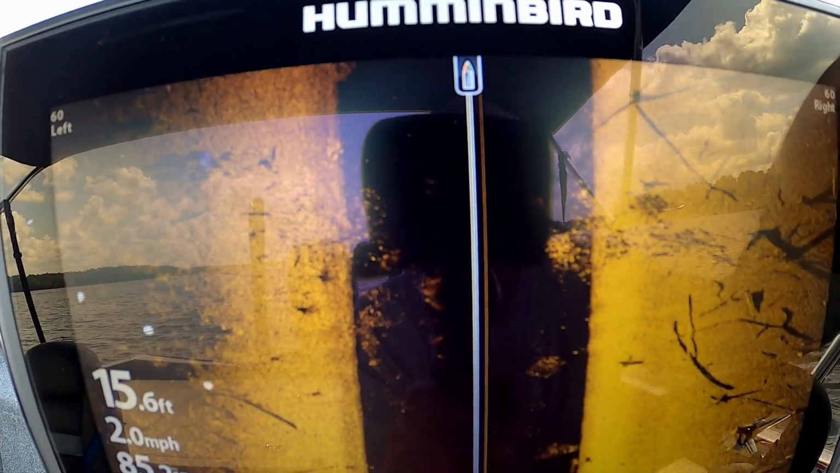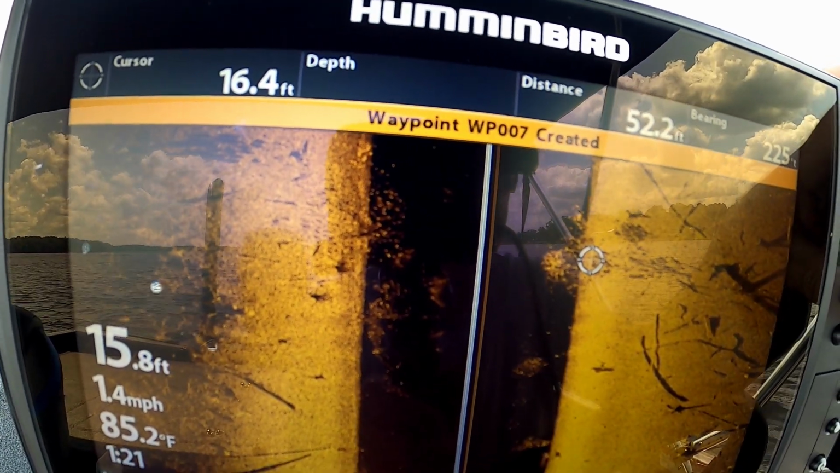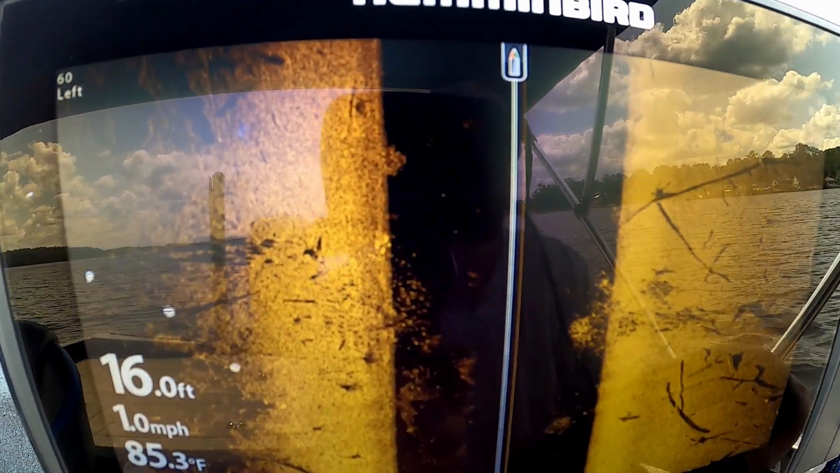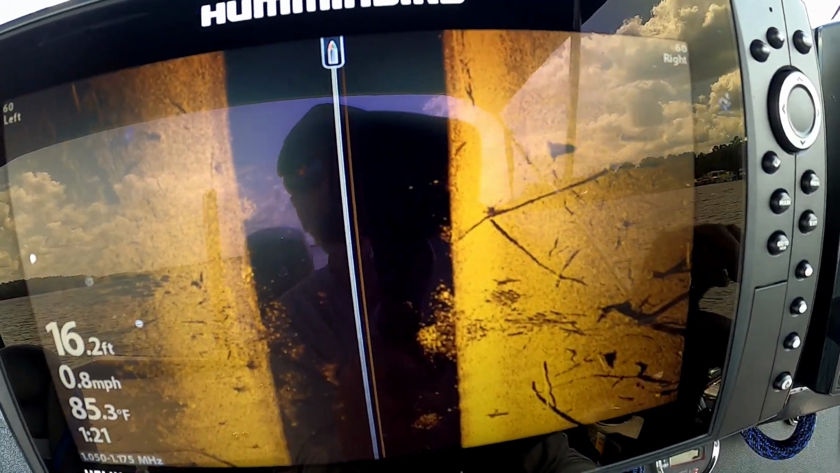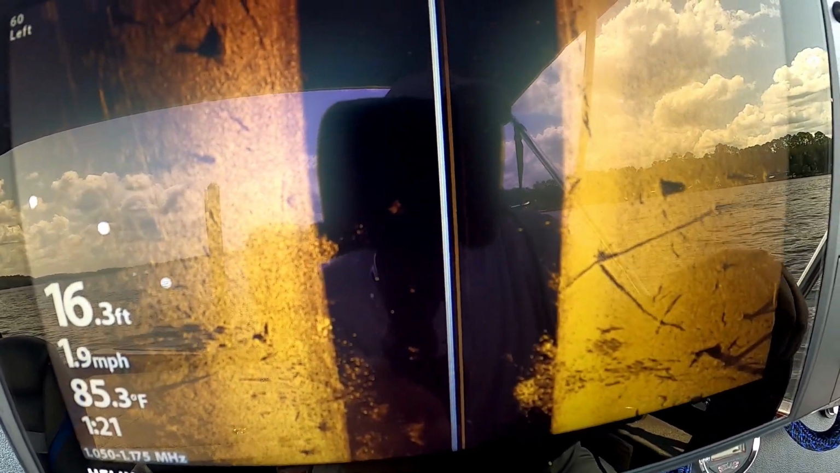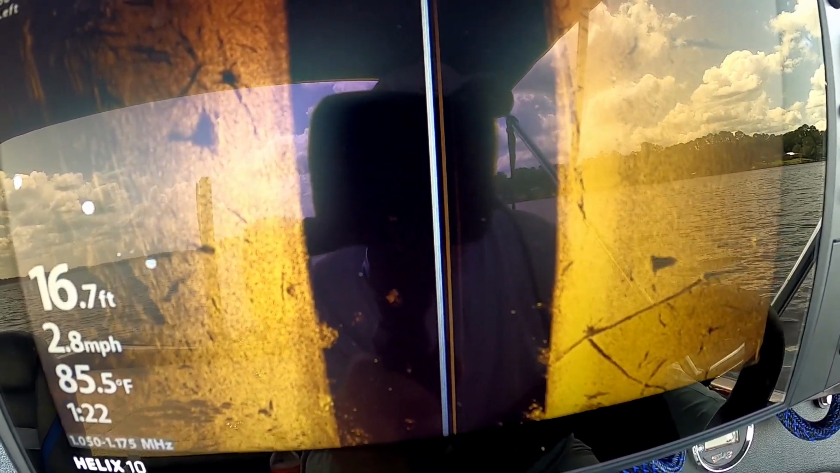Alright guys, there's a nice bunch of crappie right there. We're going to mark those. A couple batches of them right there. You see them right here on the screen. I've gotten down here on this deeper end of the lake, and these fish down here are deeper. They're sitting out here in 16 feet of water. Alright, we're going to keep looking. Actually, I'll turn around and catch a couple of those so we can see what kind of mood they're in.